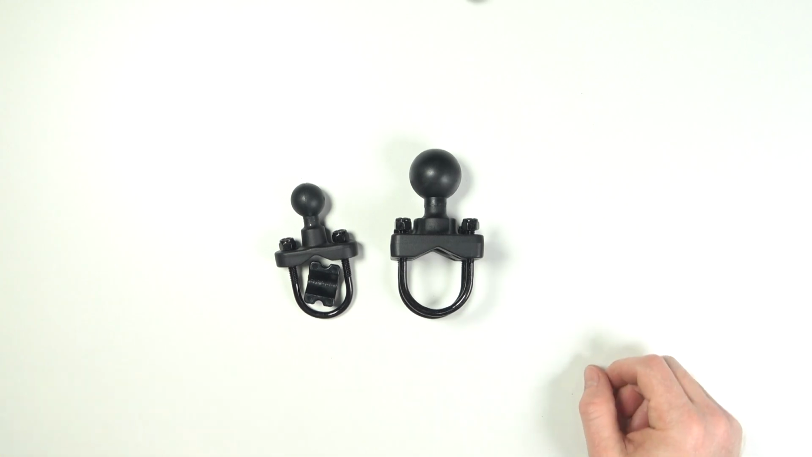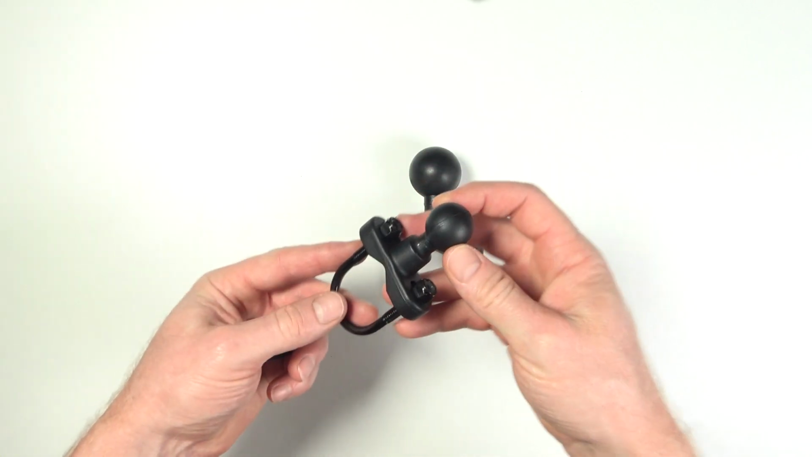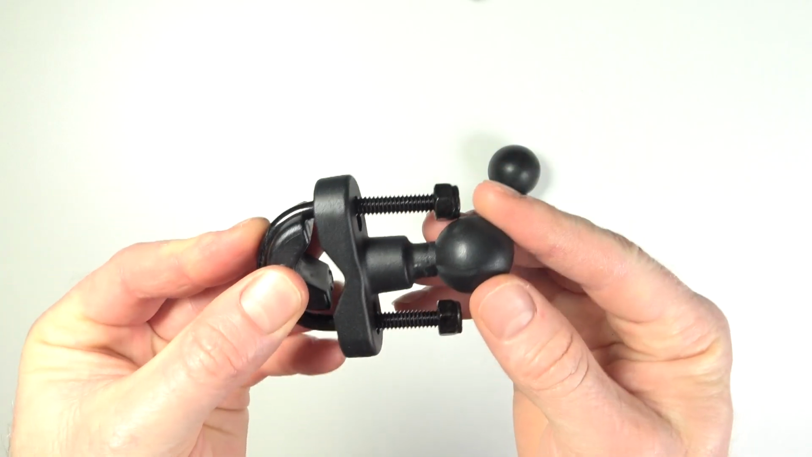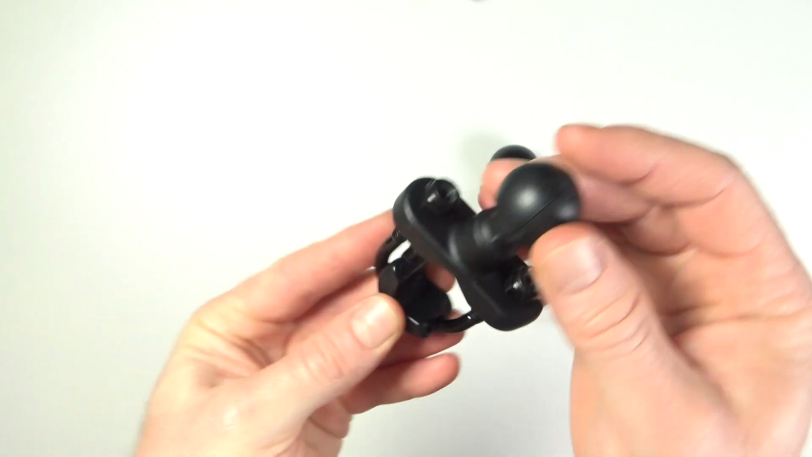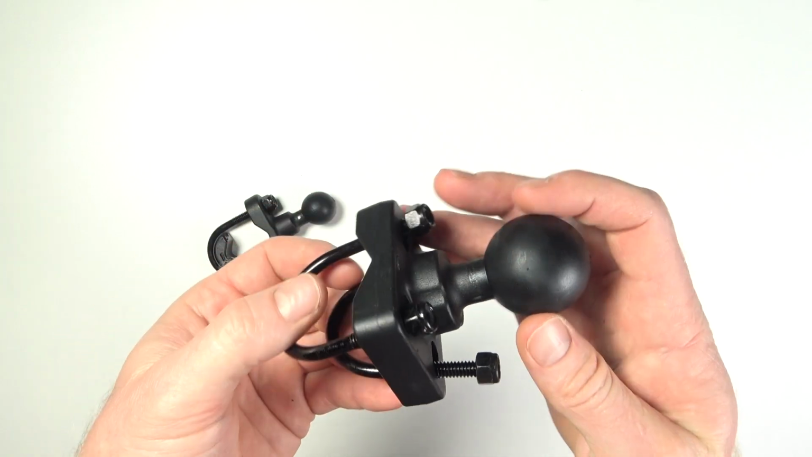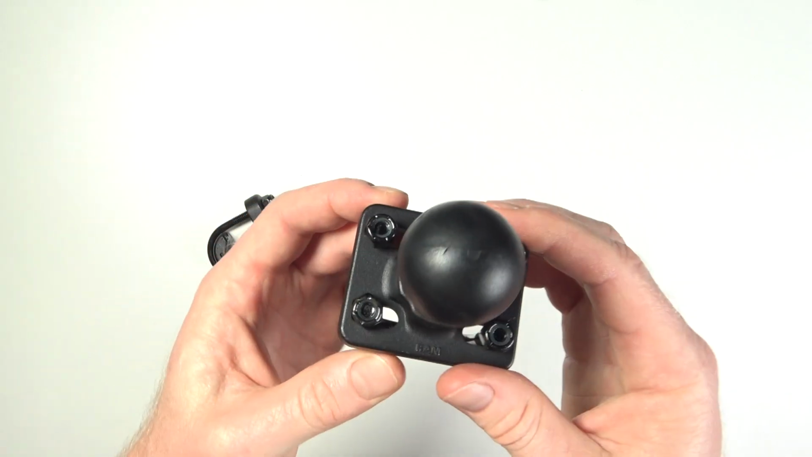We have U-clamp options available as well. A single U-clamp for the B-size arms that you can clamp onto a bar from 13mm up to 32mm, and a double U-clamp for the C-size arms that can clamp onto a bar from 25 to 32mm.